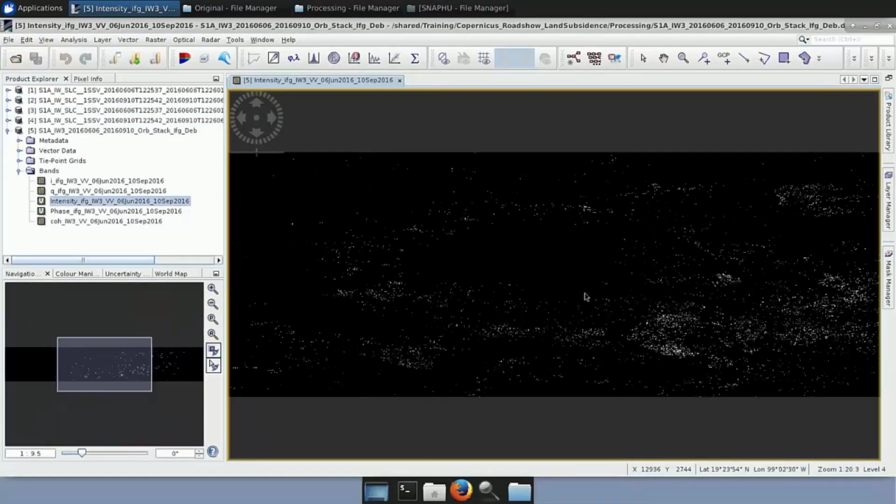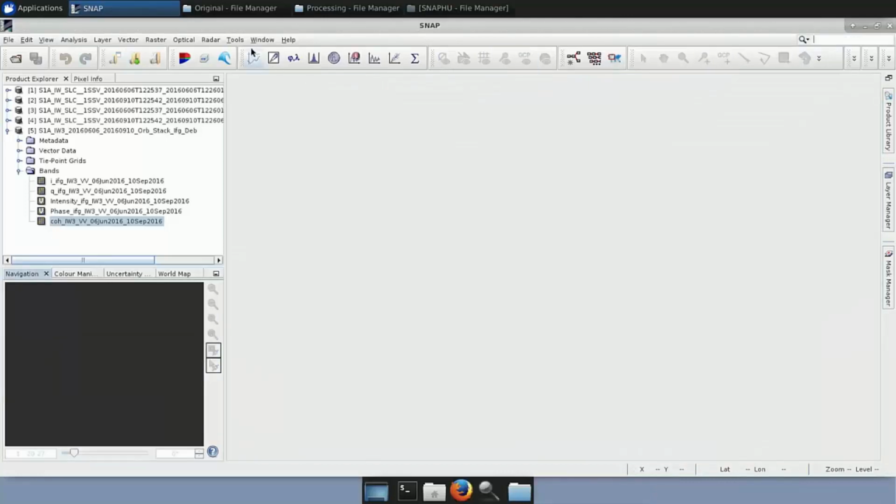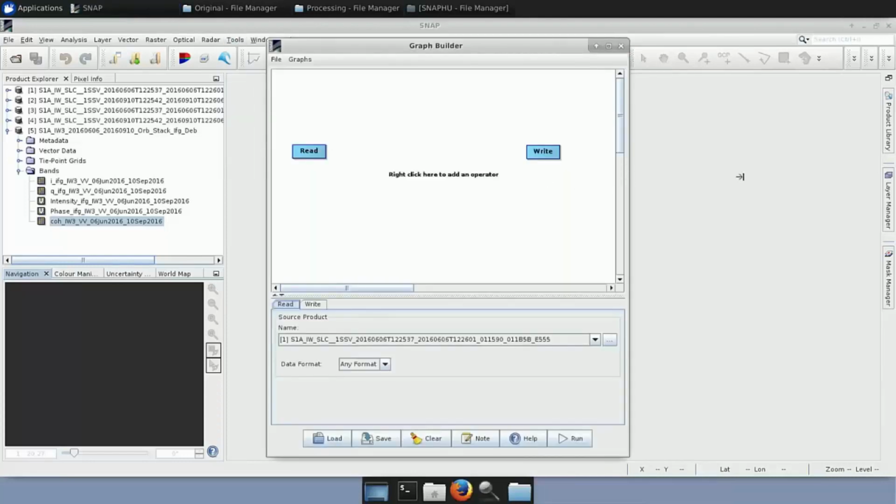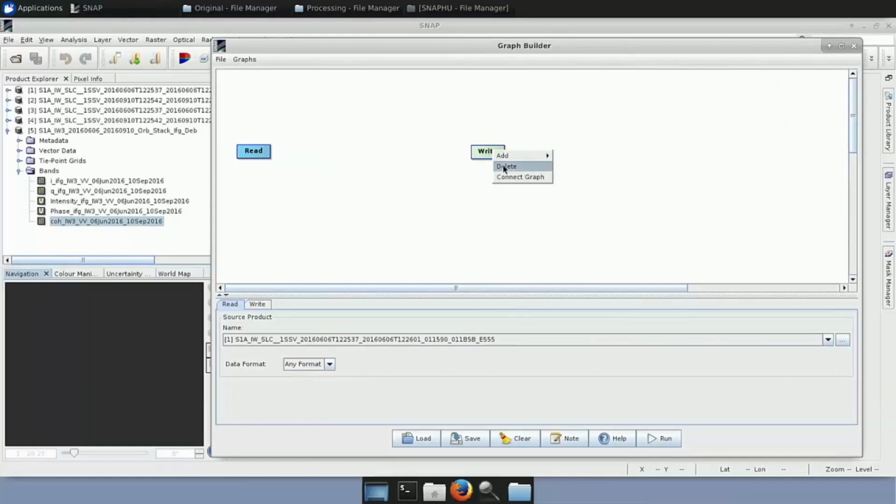And you can see that the black parts between the bursts are not here anymore. Also, we have the phase. So this is it, and the coherence. So these are the bands that we have after registering those products. I can now close those views, so that we continue to the third graph builder. So we go again, Tools, Graph Builder. Let me delete this one.